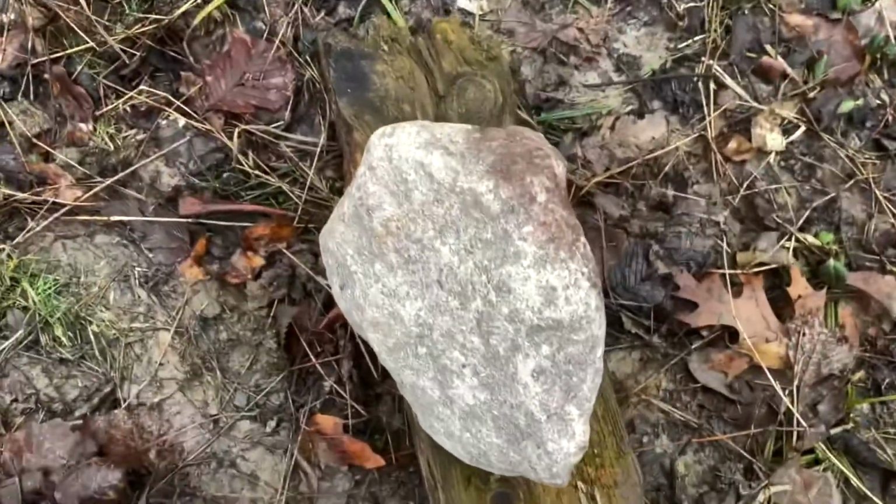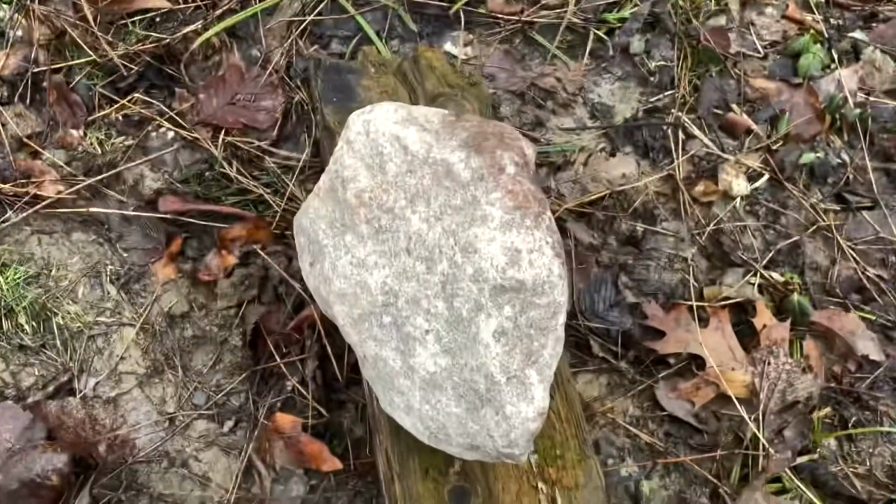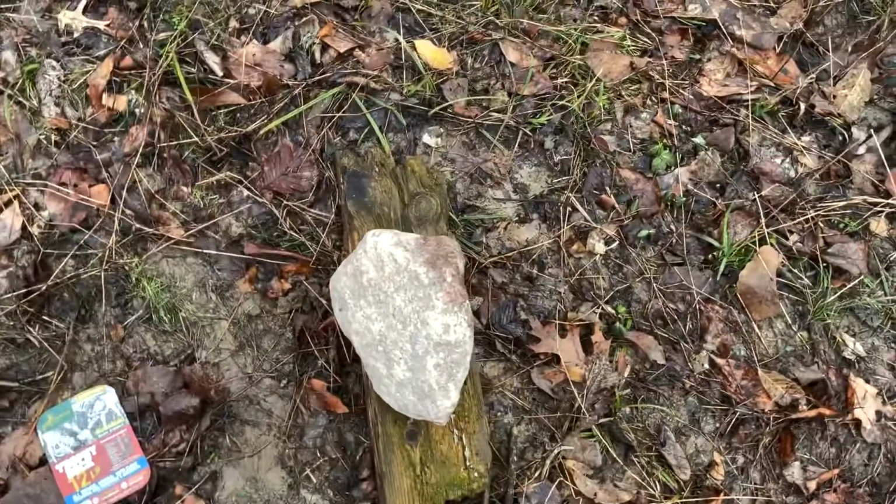All right, here's our first trophy rock in the ground. I'm going to put it up on this little stump because I've heard that's better that way. But see, there's our deer stand right there. So hopefully the deer will grow off this and start using these trails.